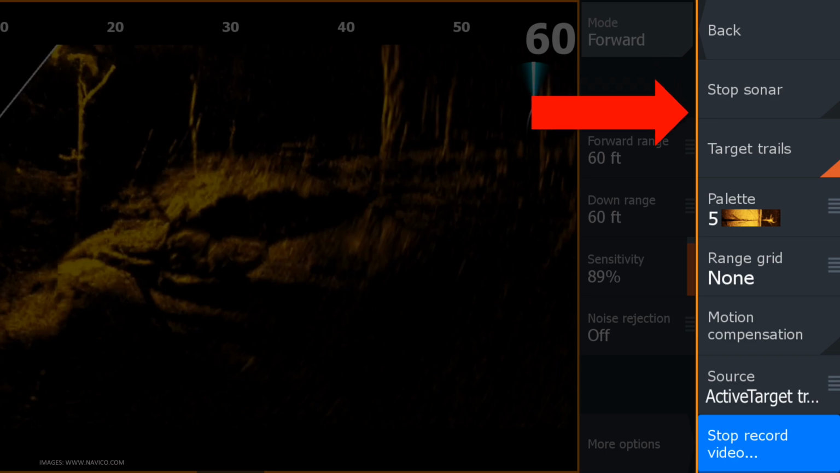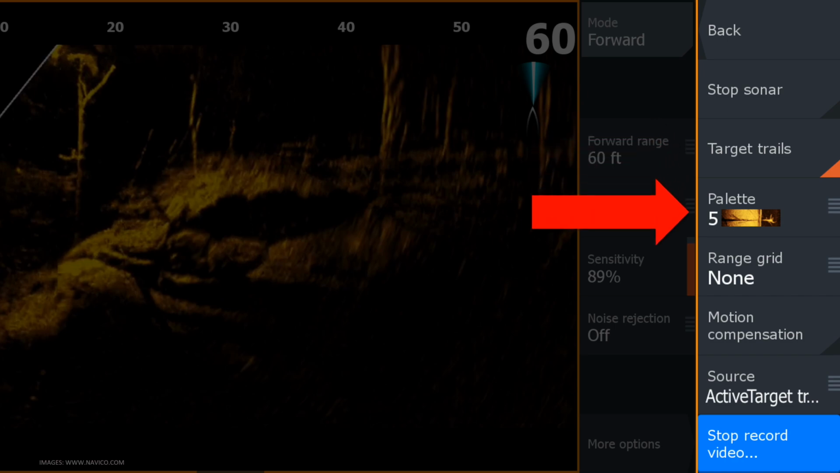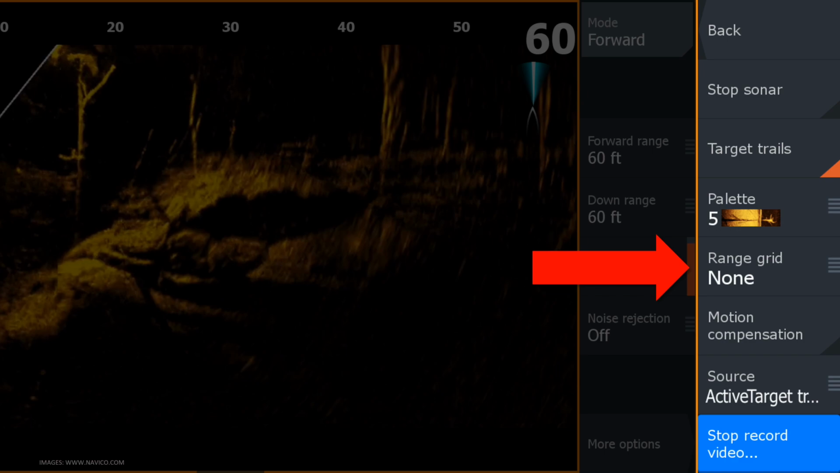Next we have target trails, and when this is turned on, this will give you an idea of a moving target, such as a fish, as to what direction it's going. We have our color palette selection here. Then we have our range grid, which we can turn on or off. This will give us lines on the screen both vertically and horizontally to help us understand how far away objects are from us.